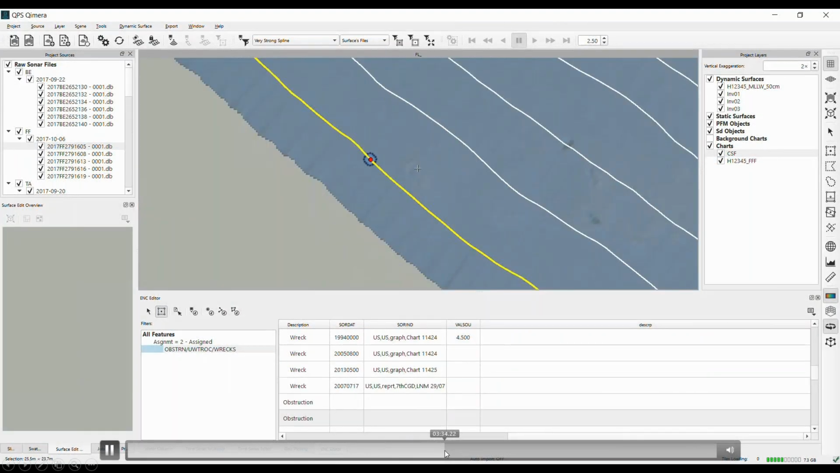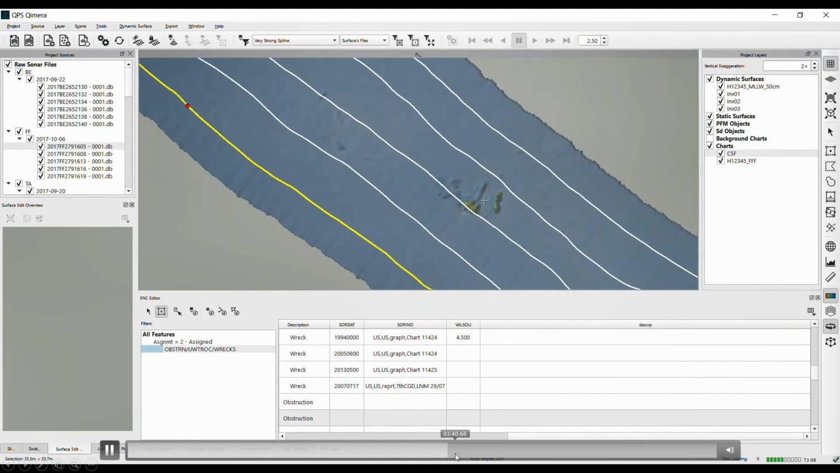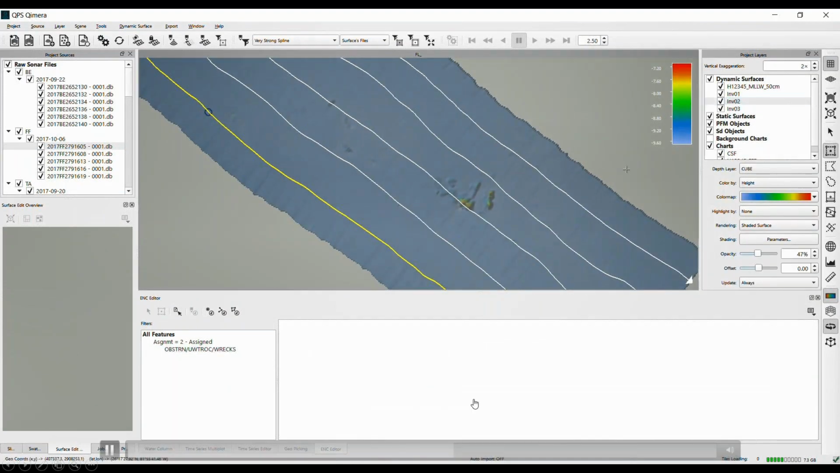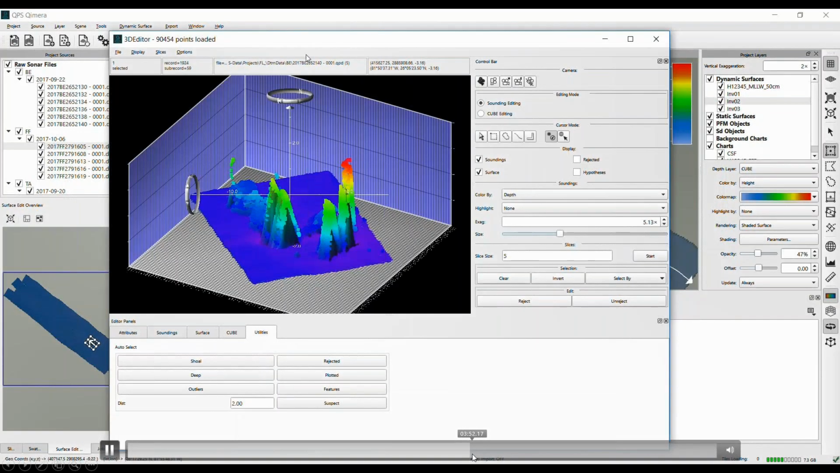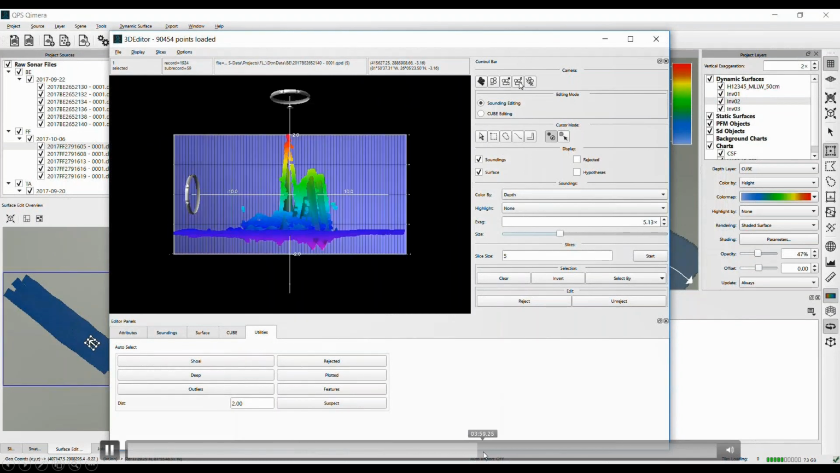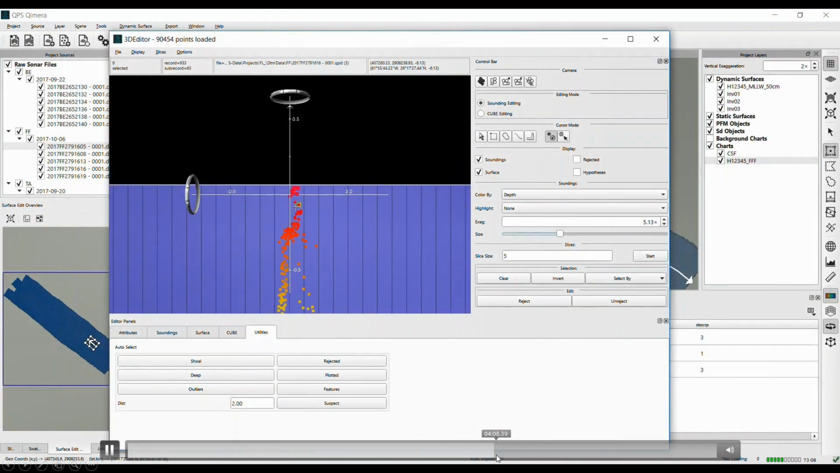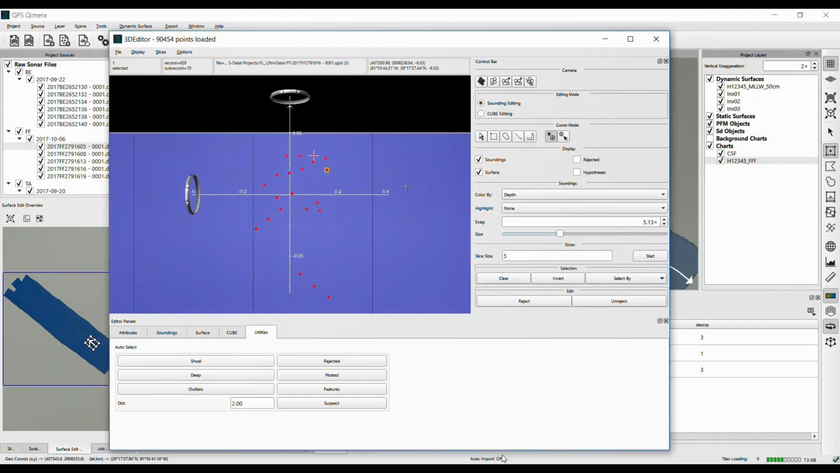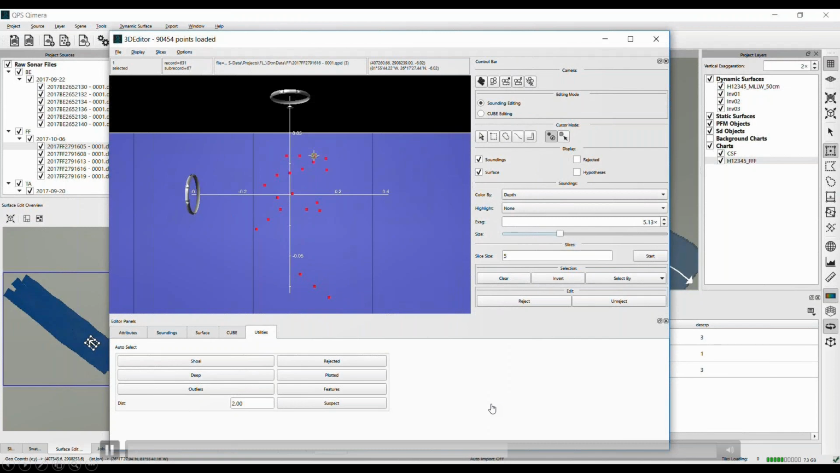There is a pretty significant obstruction down here, and I'm going to look at it in the 3D editor. Again, this is the workflow where safety of navigation is paramount in these depths, so I'm going to nominate a reliable shoal depth for this. Here they are, these prominent triangular obstructions, and I just replicate the same exact process. So I'm creating a feature from the reliable shoal depth, using the utility to nominate the shoal depth for me and tagging it directly as an S-57 feature.